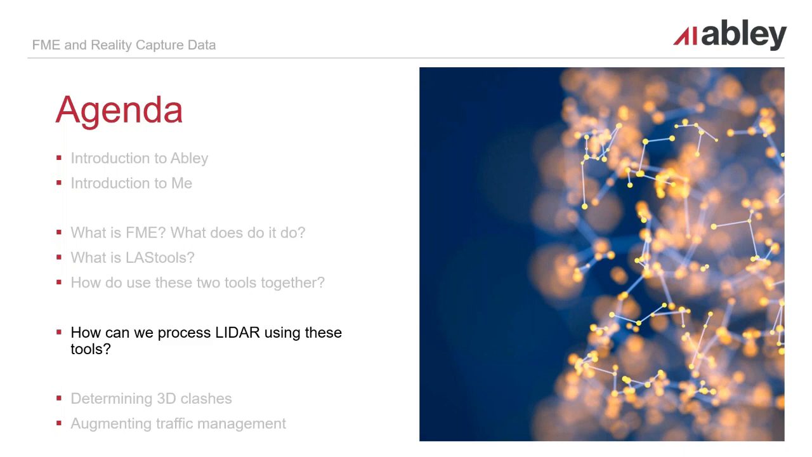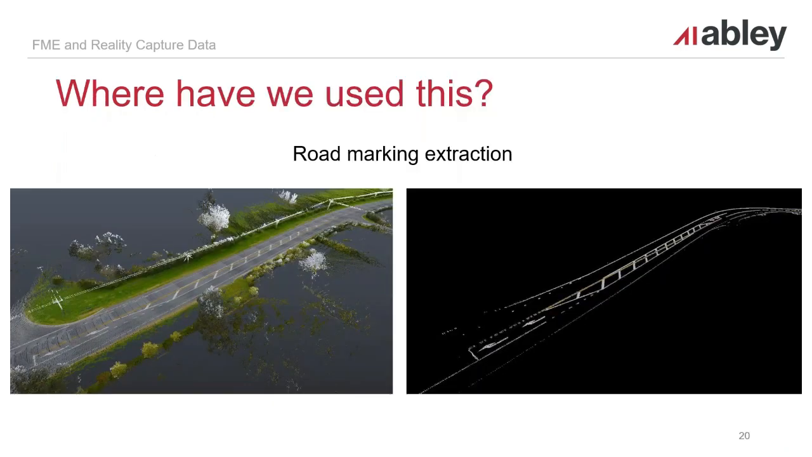So how do we process the data, and where have we used some of this? I will have two demos to show you, but first just a couple of pictures and some other examples. One place where we've used this is in conjunction with the HERE data of roads.